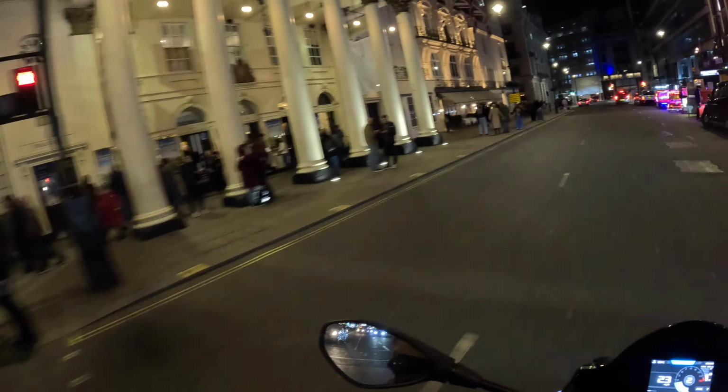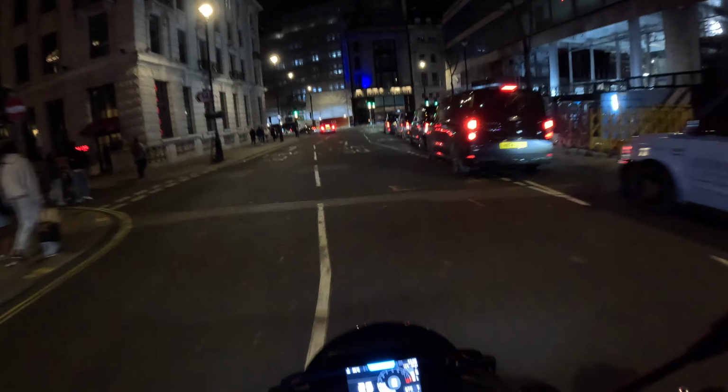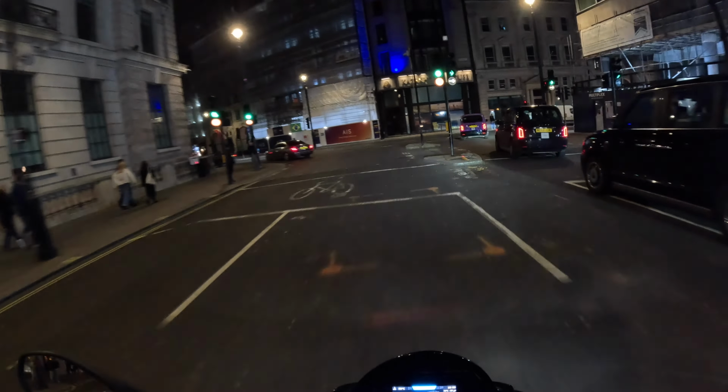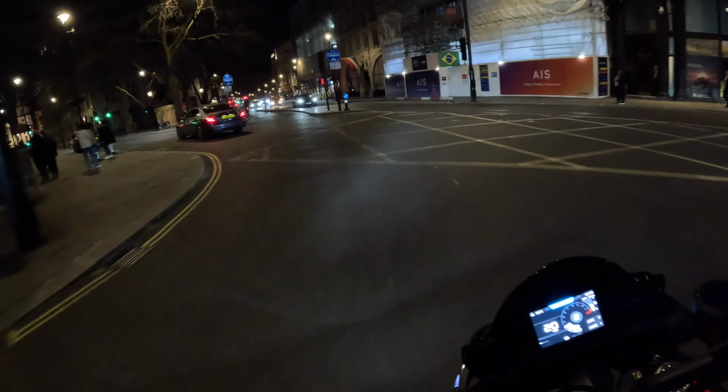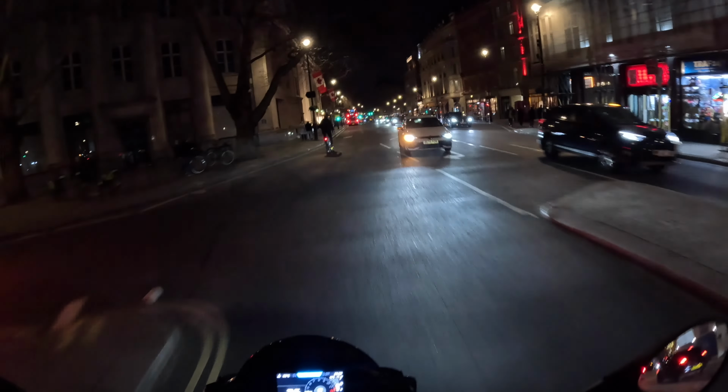Shows it's just starting to empty now. Jump in your black cab to the station or your hotel, then out of the city.